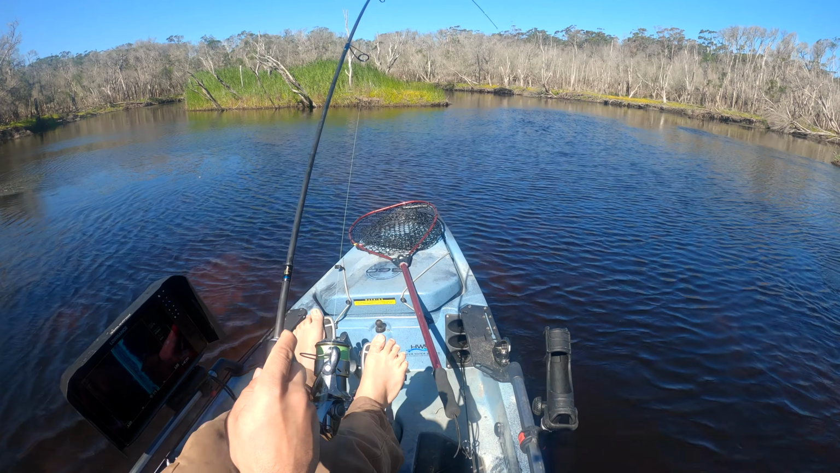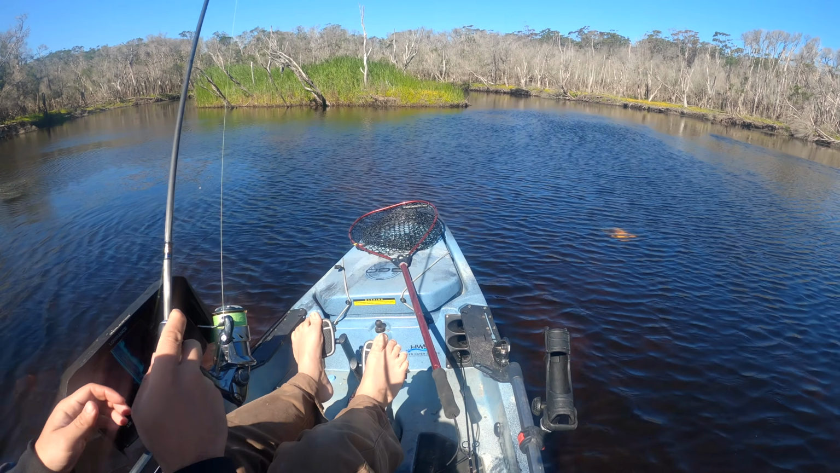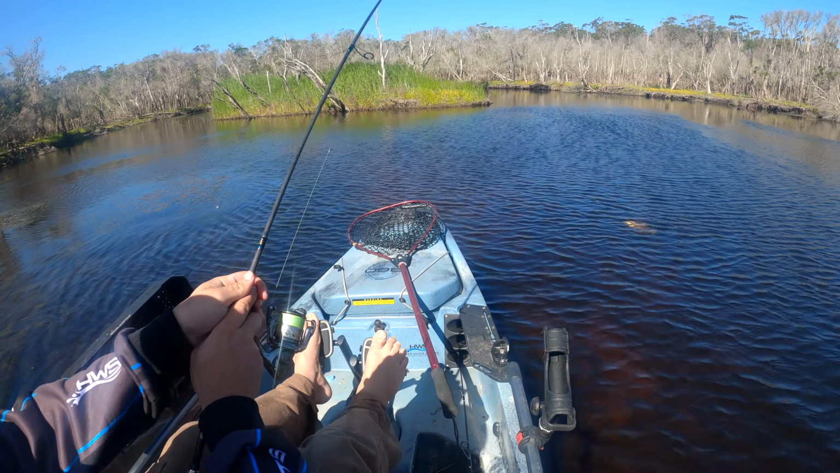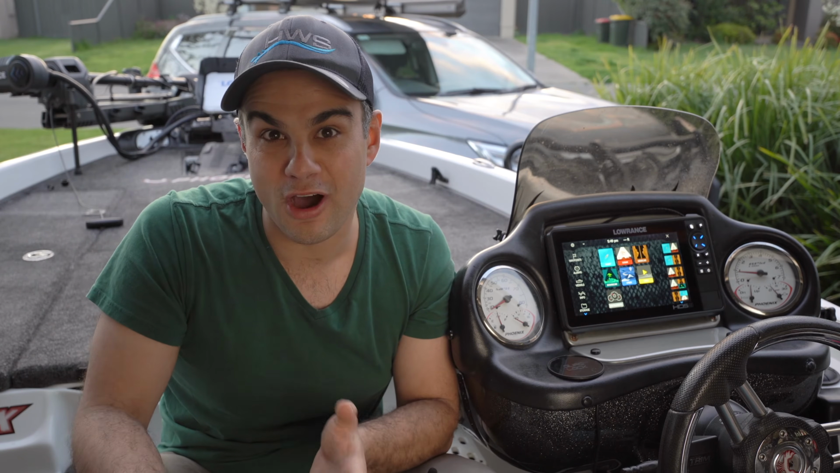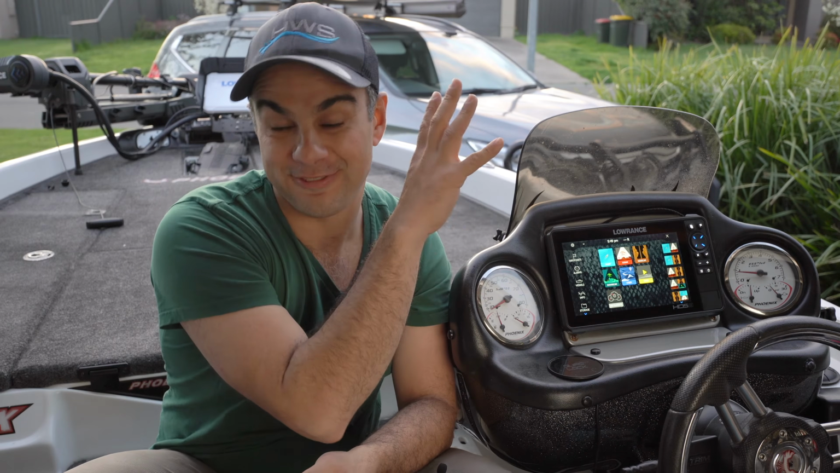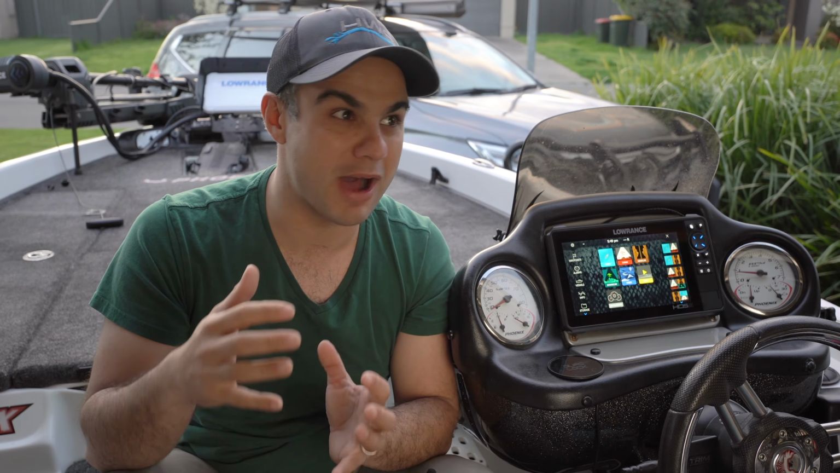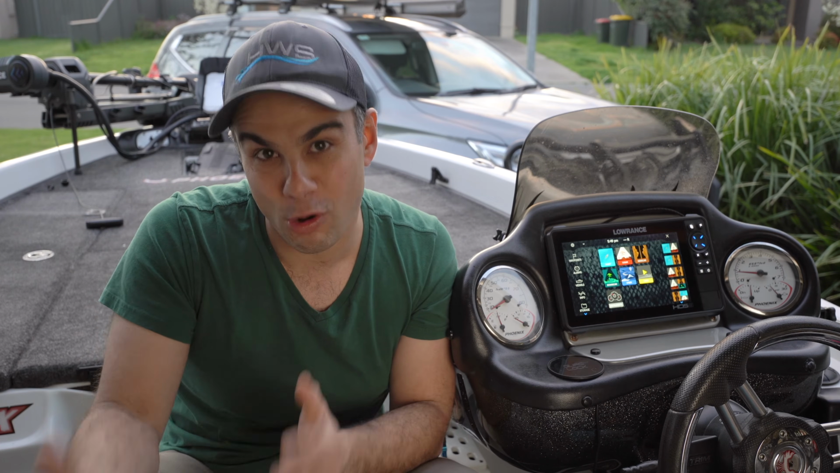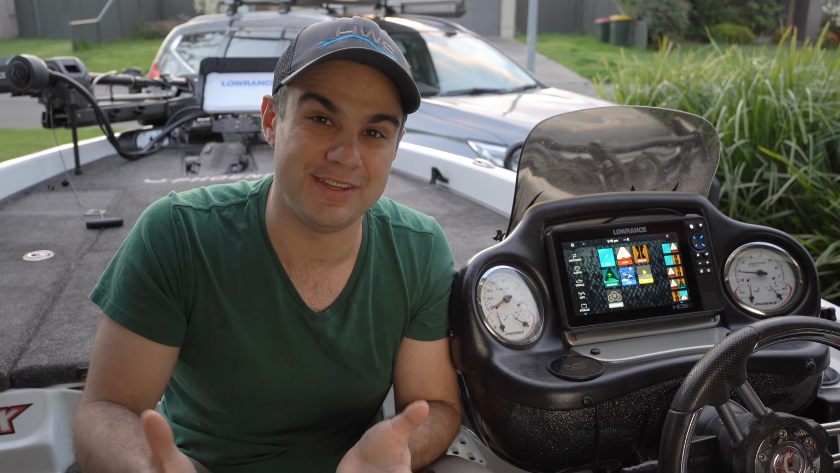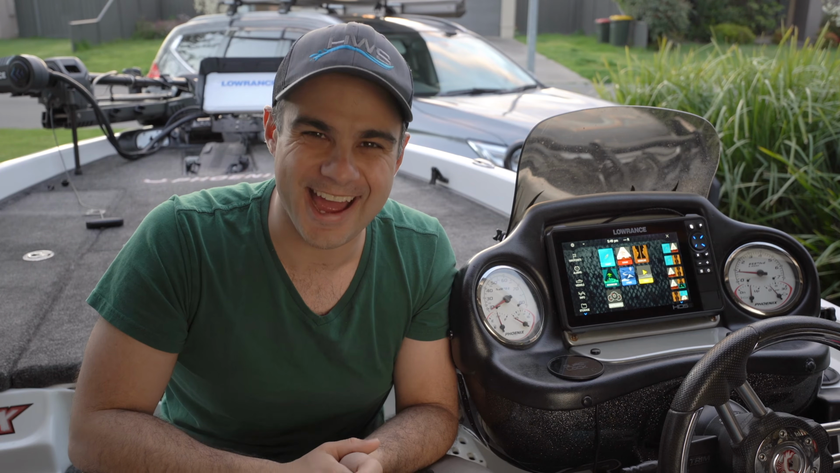As a kayaker though that has run that HDS Live on the kayak for around about 18 months, I will say that the 12 inches is too large for the kayak. It gets in the way. It is a large screen that kind of sits on the side of the kayak there and can get in the way of you fighting the fish. The reason I got the 9-inch units was not only so that it could fit really nicely in the console here, but it could also double as being my kayak unit. I can just rip this thing out, put it on a mount, and then take it out onto the kayak. Personally, in my opinion, that 9-inch size of a unit is as large as you want to go in a kayak.